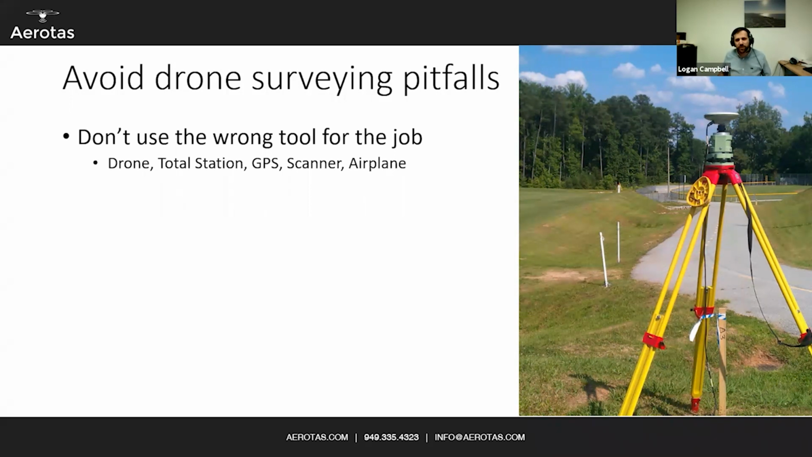You cannot do everything a surveyor can do with a drone. A drone is not about to replace a surveyor in the field, not even close. The drone should be one tool in the surveyor's toolbox, along with total station, GPS, maybe your scanner, and heck, even a traditional airplane still absolutely has its place in a surveyor's arsenal of tools they can pull out.